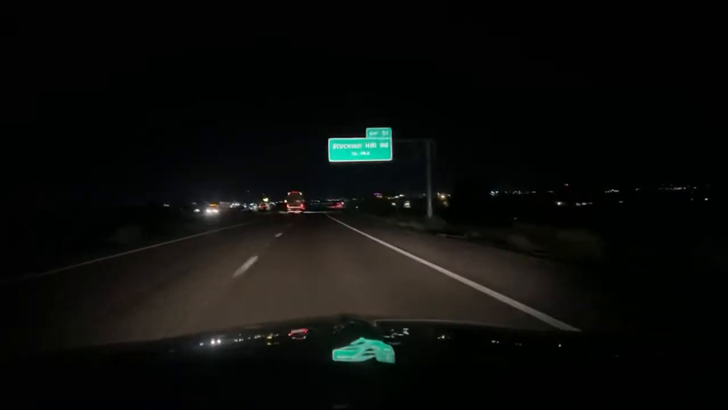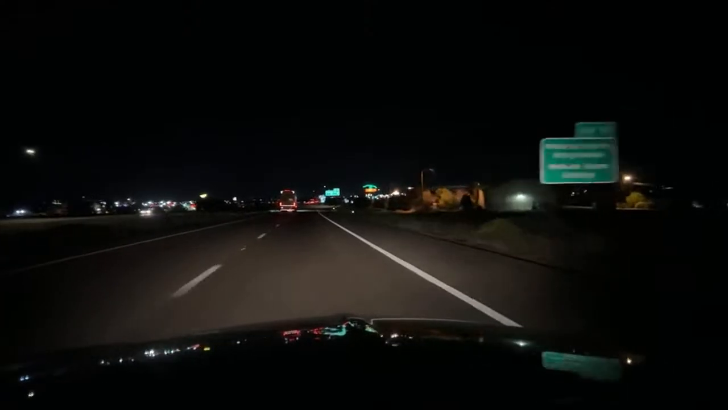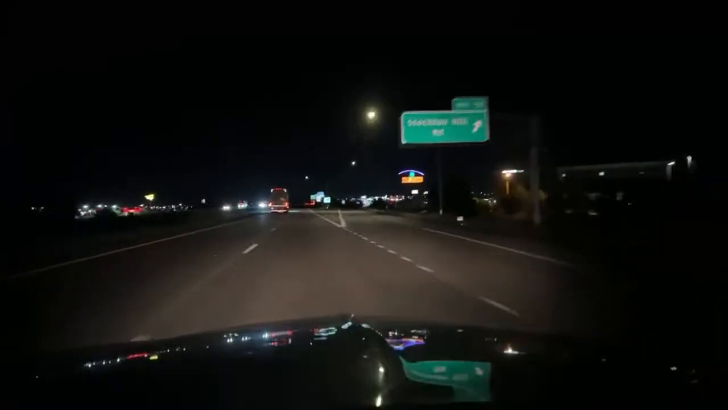So Stockton Hills, we go to the next exit. Oh, the car salesman, yes. Kramer, the car salesman. Can we do it? Yes. 75 miles an hour on this road. I don't know why I'm doing 65. I'm trying to save gasoline, maybe.